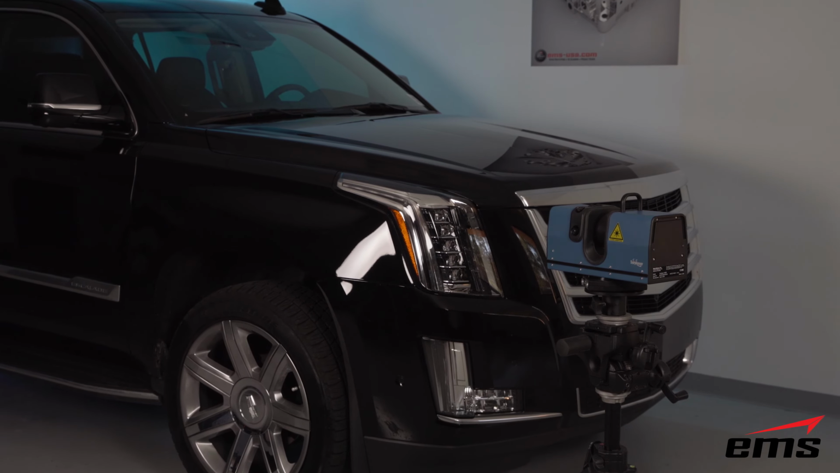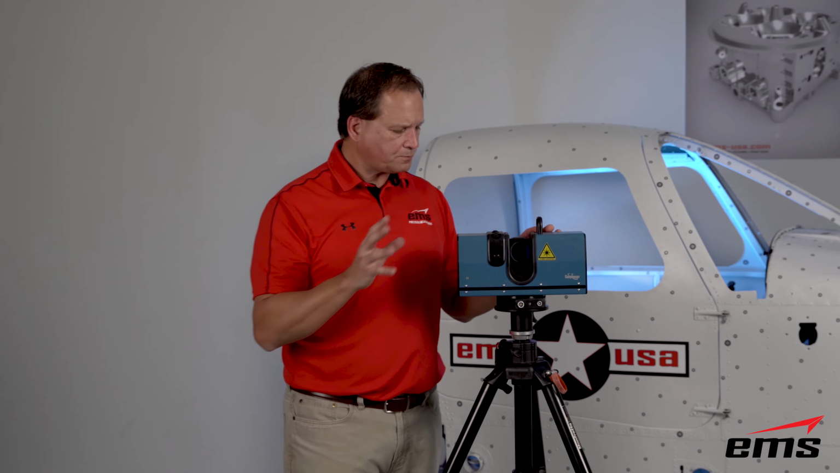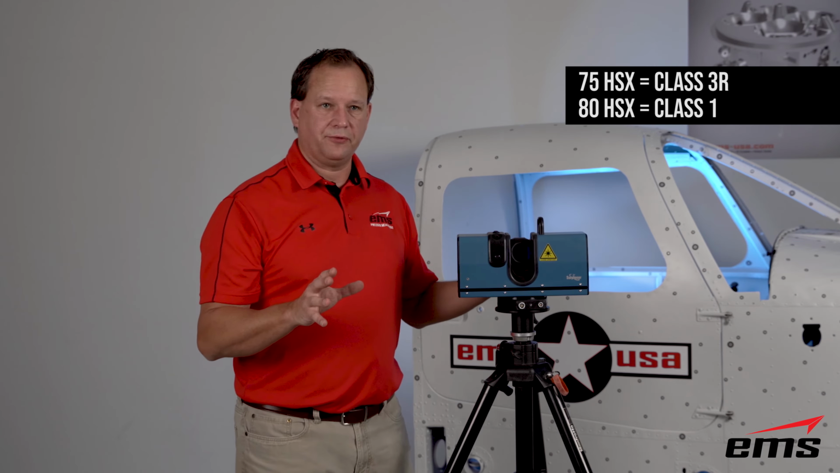And this is a class 3R laser, so this will work outside. And it also comes in a model 80, which is a class 1 laser. So depending on your needs, you've got two different models there.